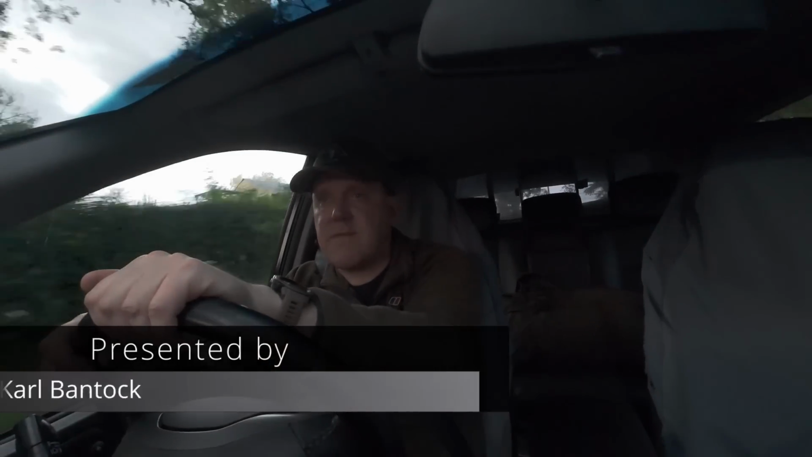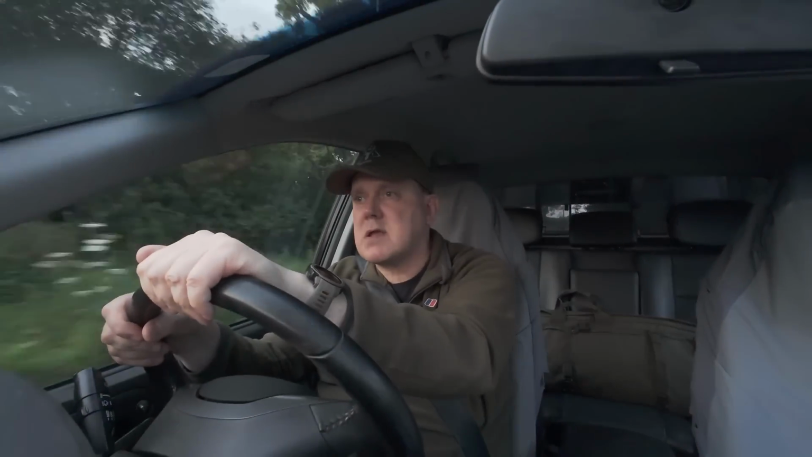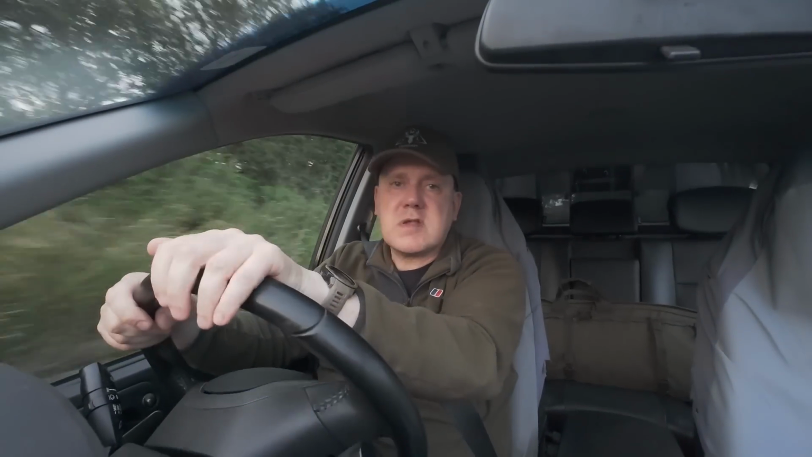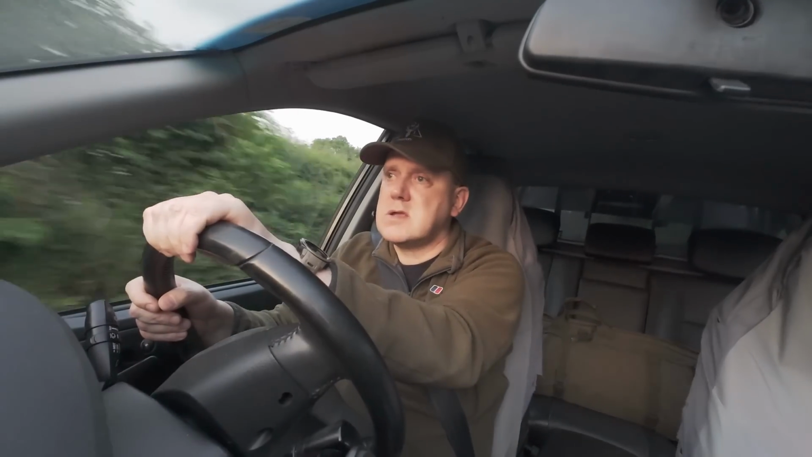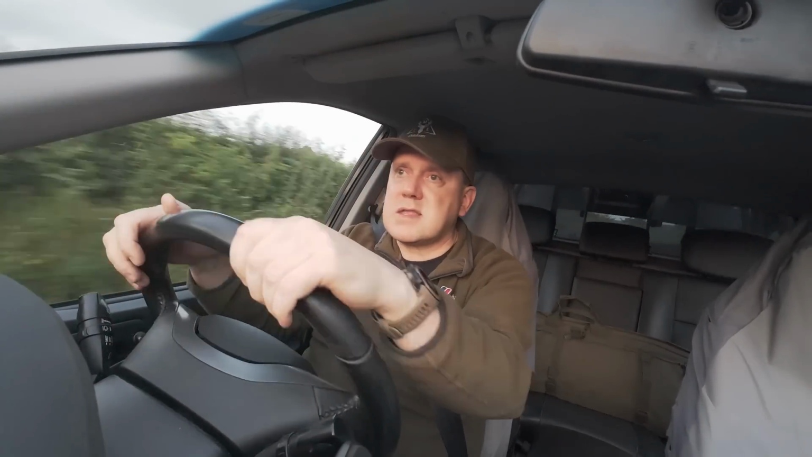Gonna have a look around, see if there's any foxes about. Gonna get a few rabbits. All the fields have been cut. We've had a slight break in the weather. It's actually not a bad evening tonight, which makes a change, because yesterday it was absolutely hammering down.